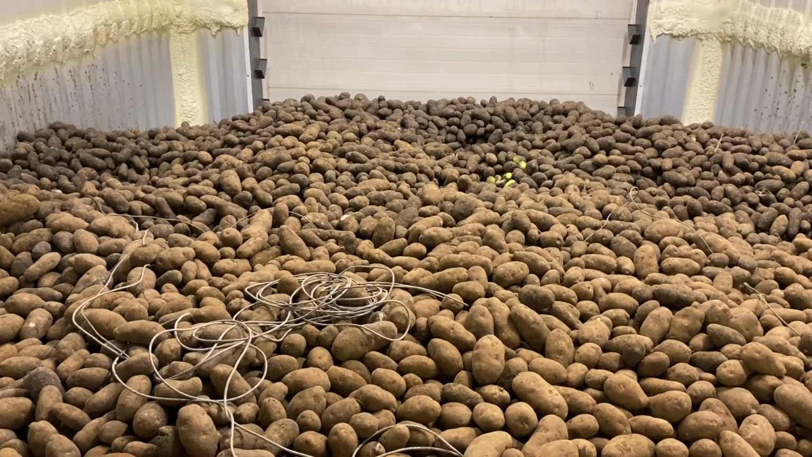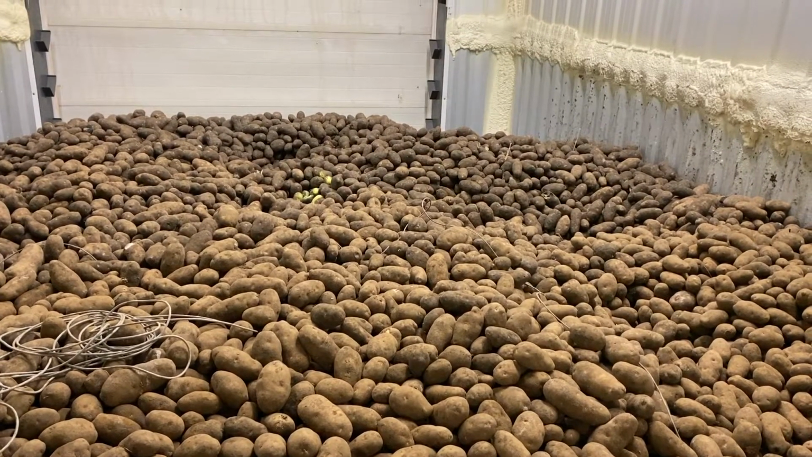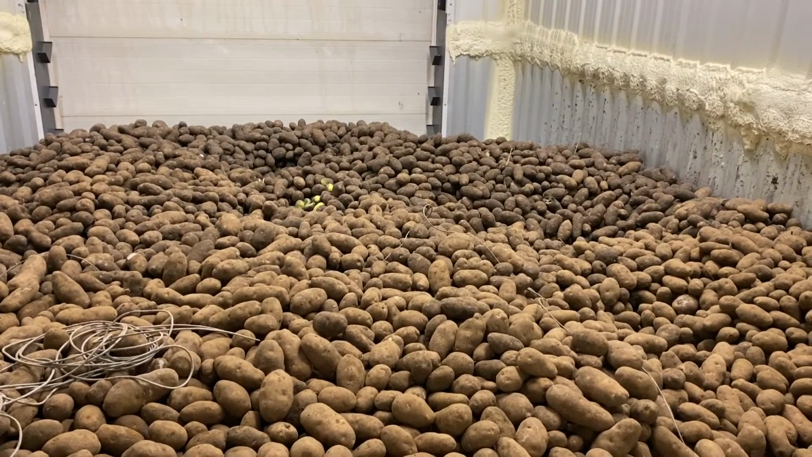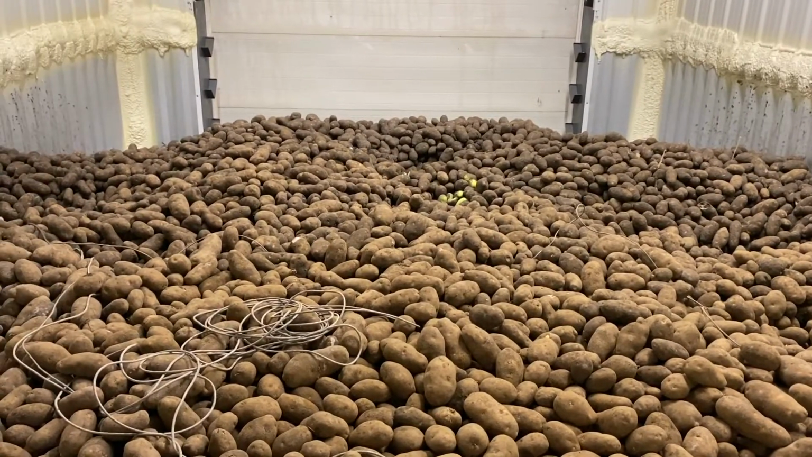That will provide growers and storage managers a tool to be more preventative and proactive in getting rid of the loss caused by storage disease or hot spots during the storage season.